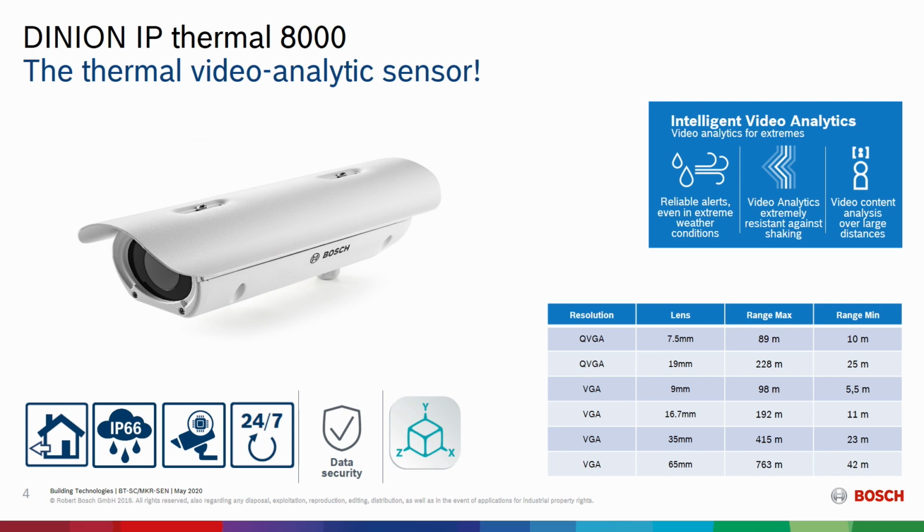It's really one of the main core things and the USPs. We often talk about unique selling points. I would say this camera is not sold as a thermal camera. It is really sold as a thermal video analytic sensor. That is how we're using it, at least here in the Nordic region.